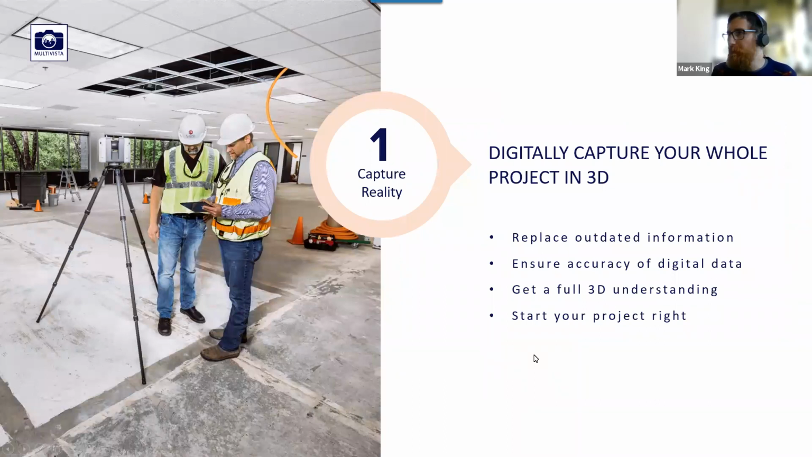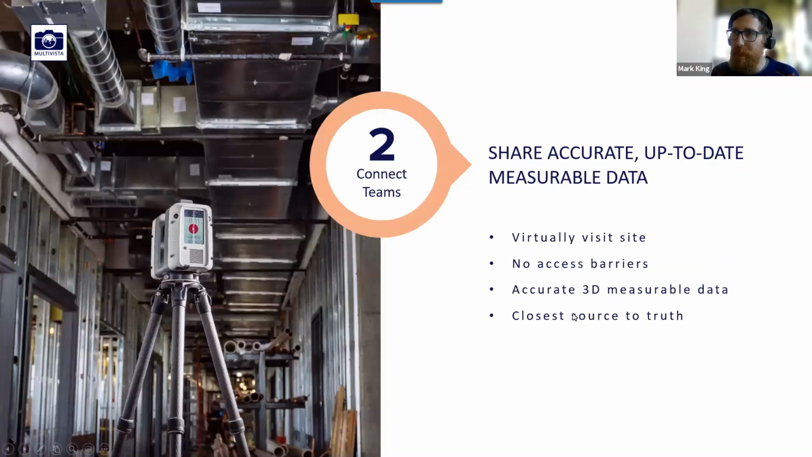So really, I'm going to hand it over to you in a second, AJ. With scanning, digitally capturing your whole world in 3D is a huge benefit to a lot of people. Being able to capture accurate 3D data, to replace outdated information, to ensure the accuracy of the data that you're starting your project with. Do these floor plans that I'm starting my design with accurately represent it? Or maybe not, because they're 10 years old, 5 years old, and I don't actually know how accurate they were in the first place. It's a complete 3D picture, which AJ will show you in a second, and really it's about starting your project right. So AJ, I'm going to hand it over to you, if you don't mind.